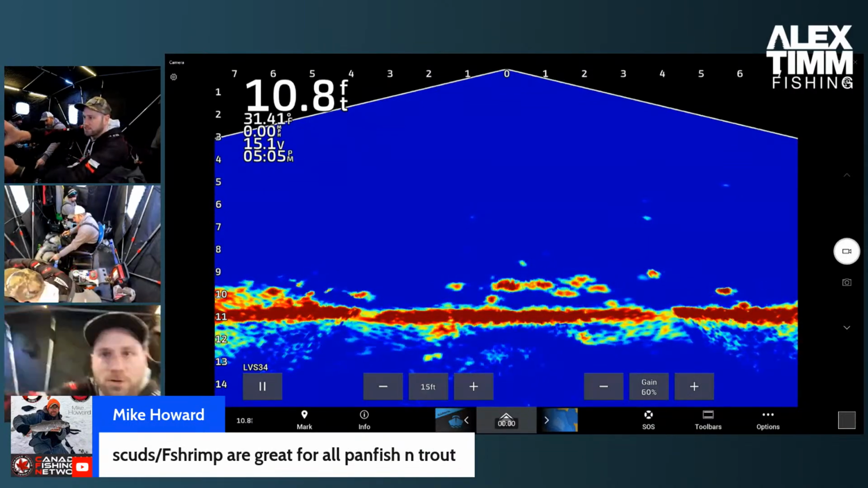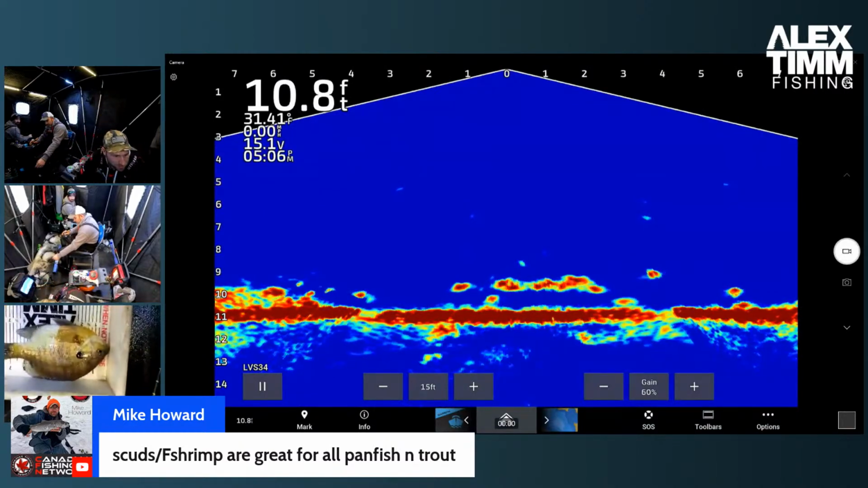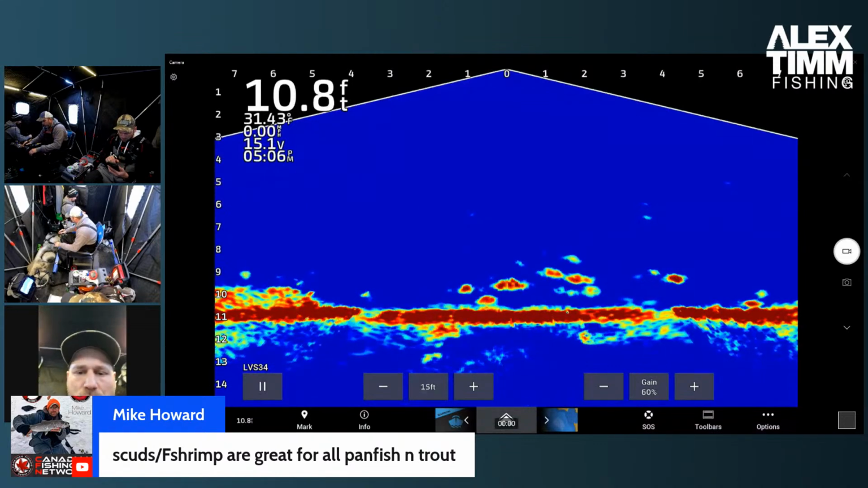I'll show you guys here real quick what it looks like. It's probably going to be upside down, but you're going to be able to see it. Whoa. That's what we're working with. I got to get it into the tournament, and then we'll let it go.